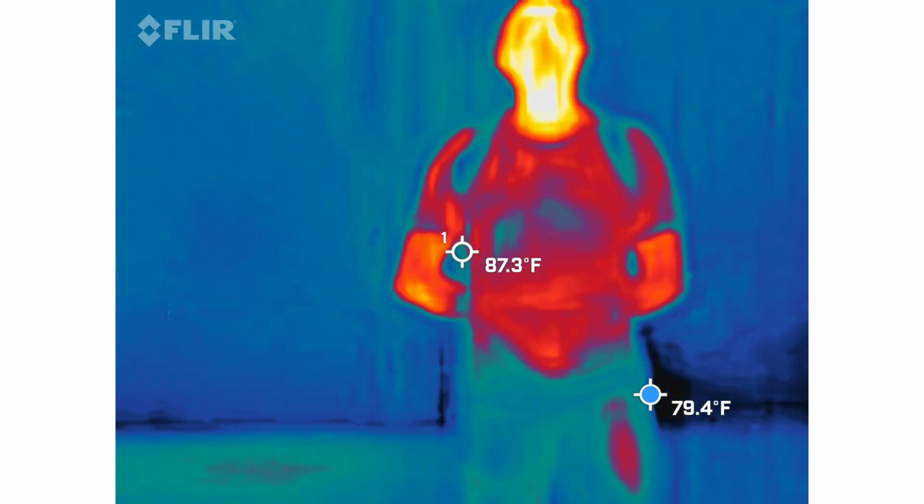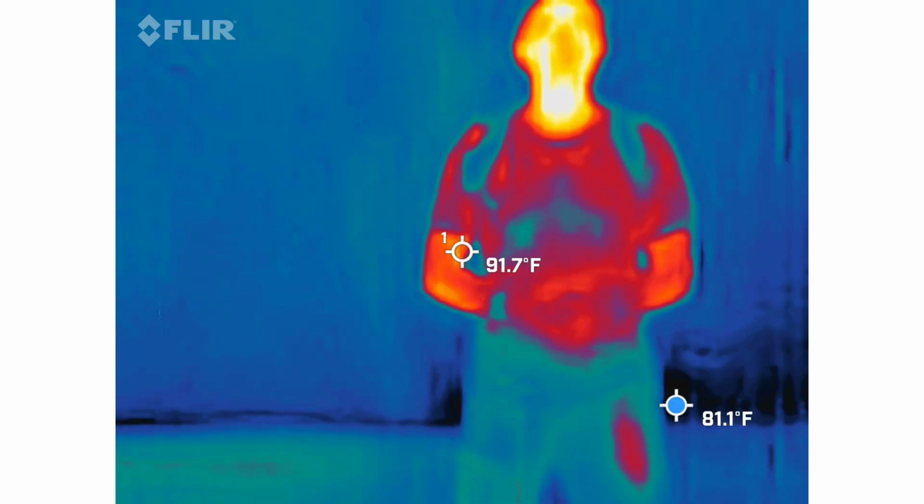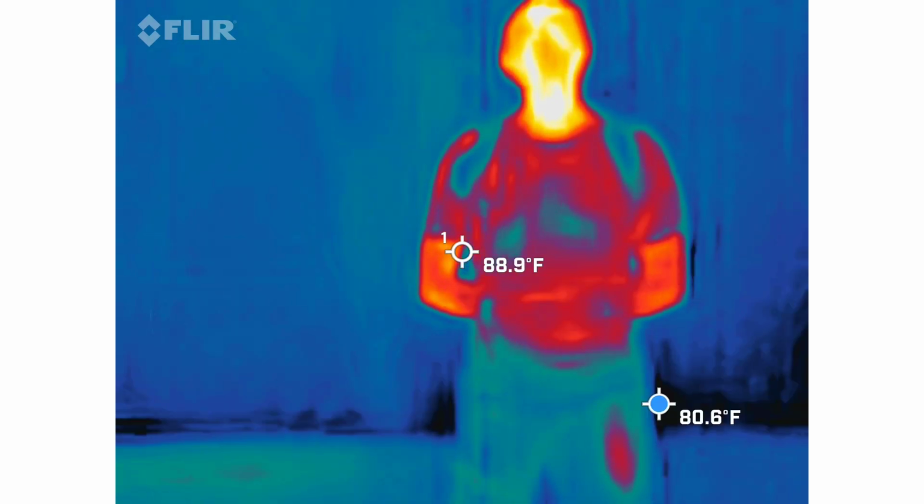But with your camera, as you're actually using it, trying to capture some really good footage, you're going to try to keep one of us in view.